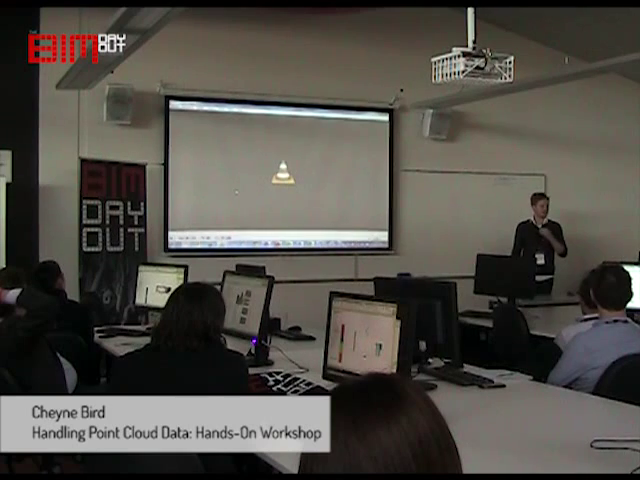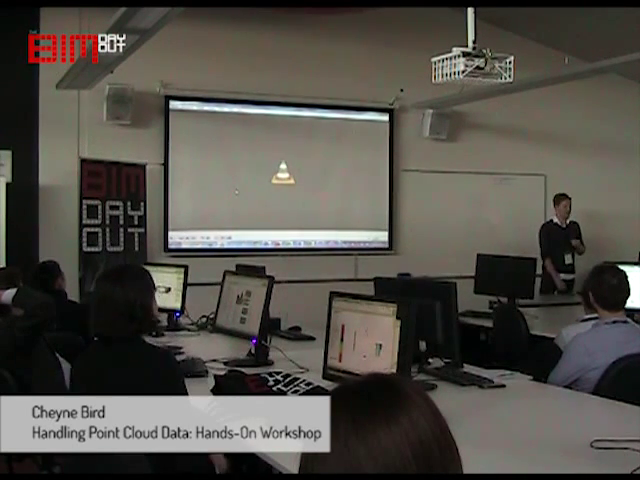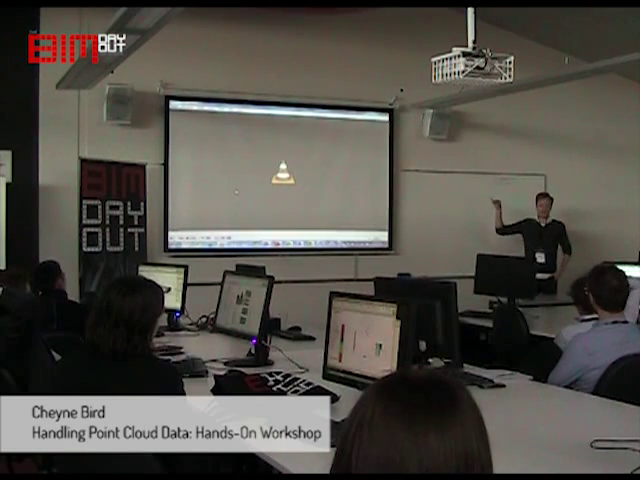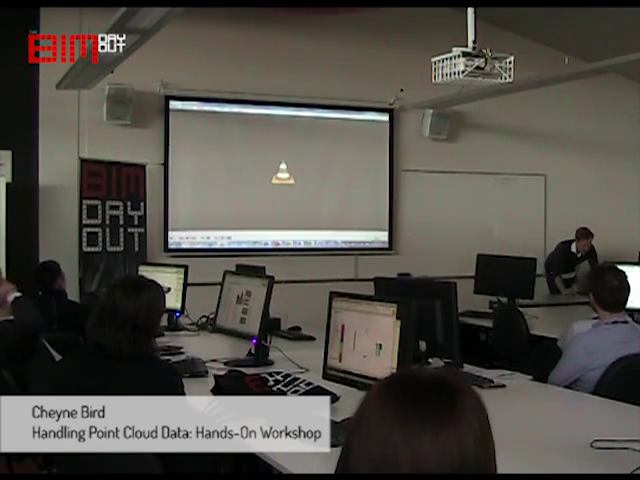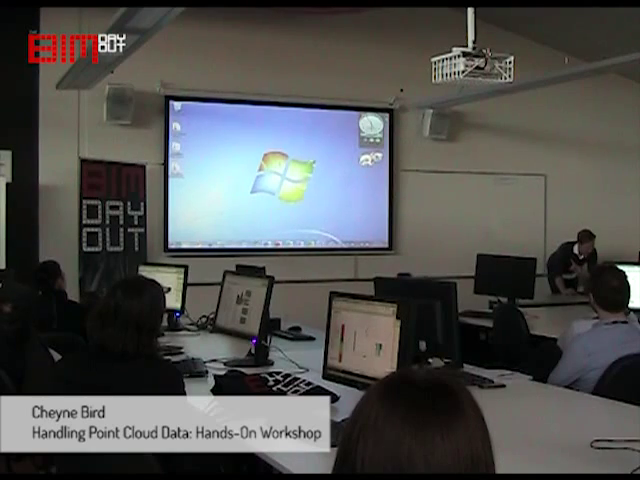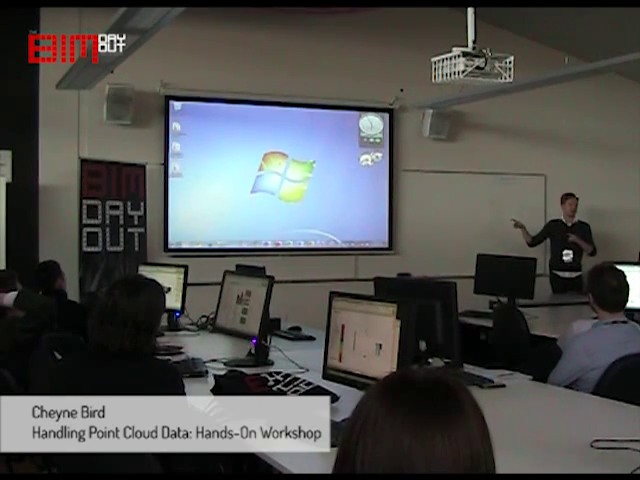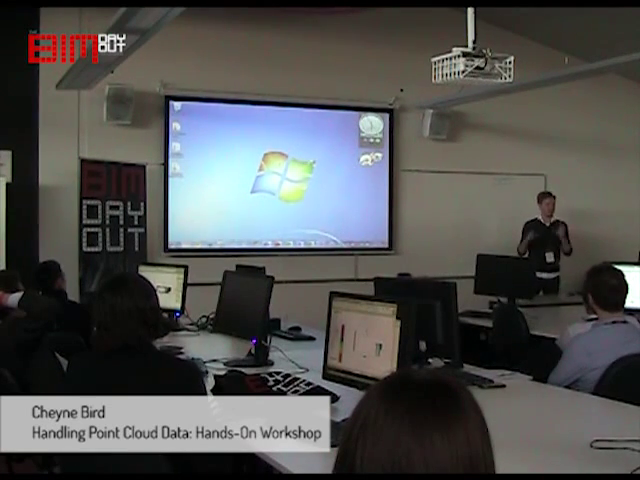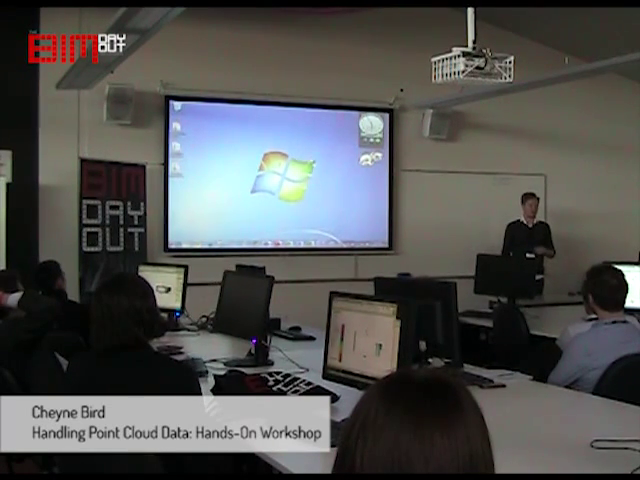How long does it take to capture? It varies, depending on how many scans. Like the scan before, of that house there, it took half a day to go there and scan it. And it took us about an hour to stitch them all together, and about half a day to actually model from that.